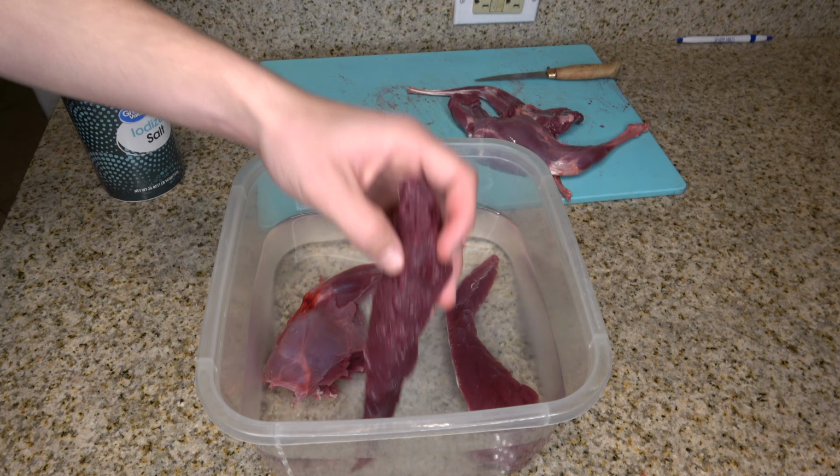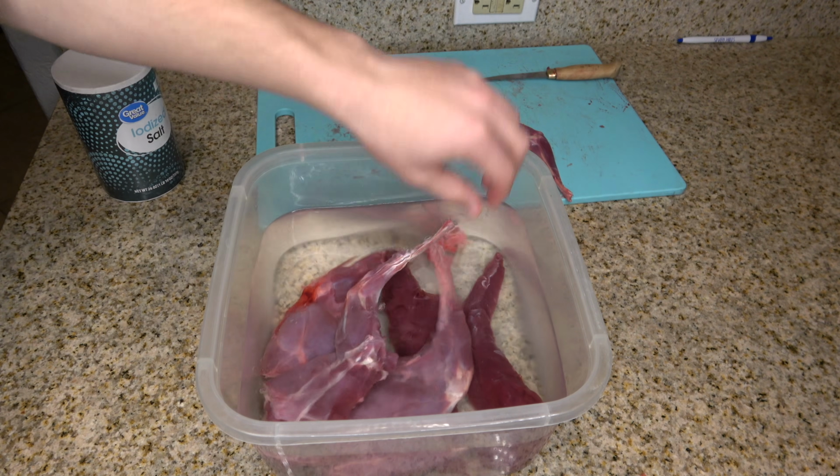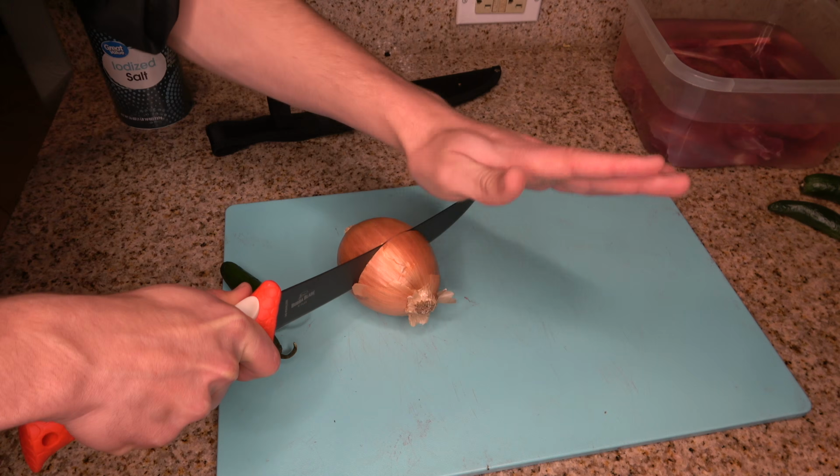But very simple though. I like to do everything easy and fast. If it takes a lot of instruction, a lot of different fancy things to do, it can be tough sometimes and it takes a long time to do it. First, I let my rabbit sit in salt water while I cut up my onions and jalapenos.